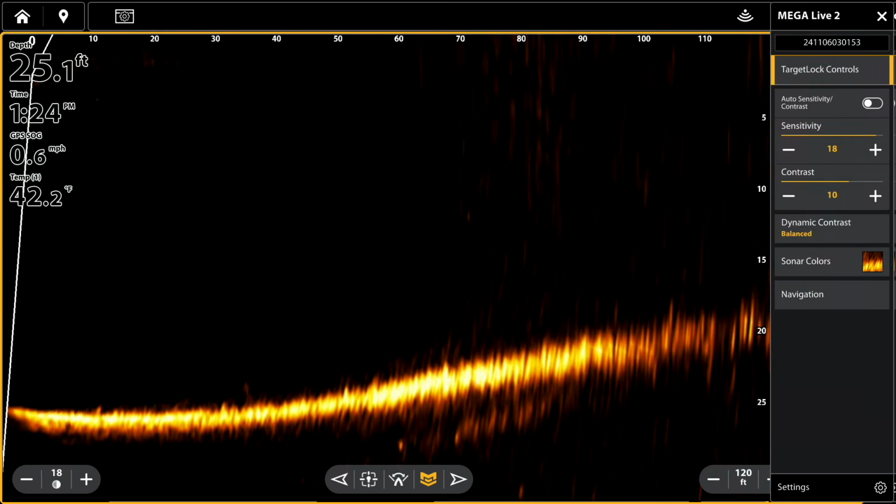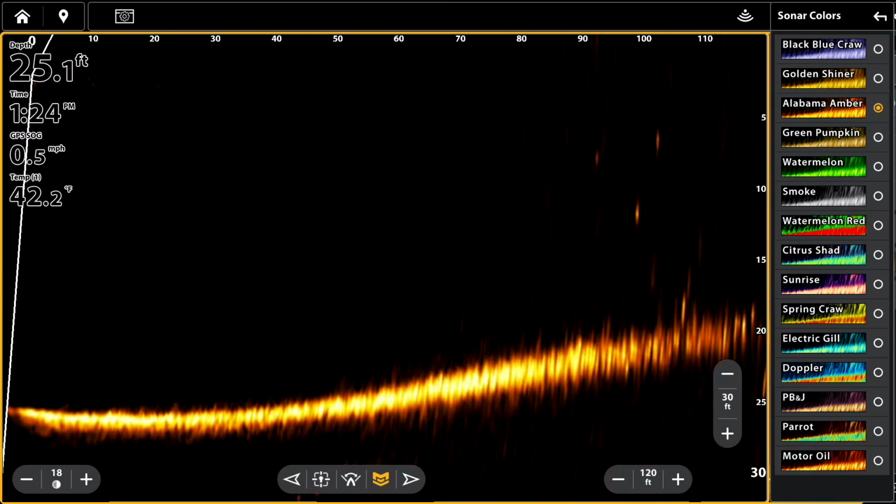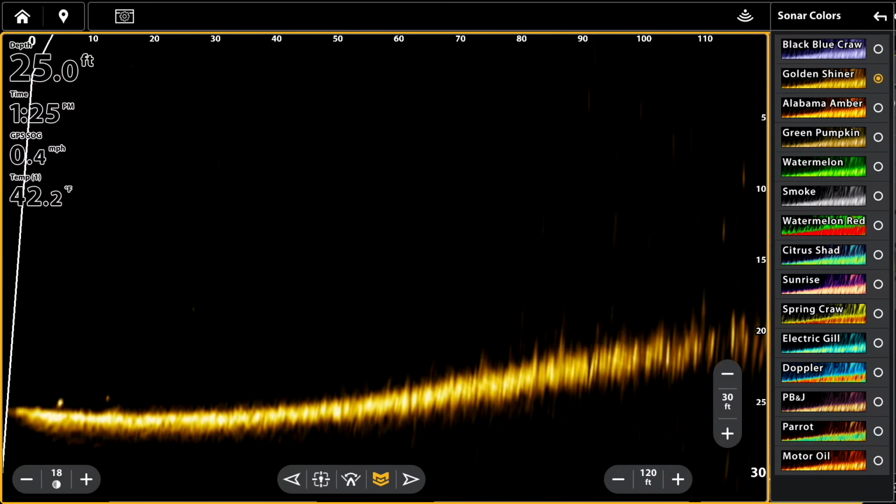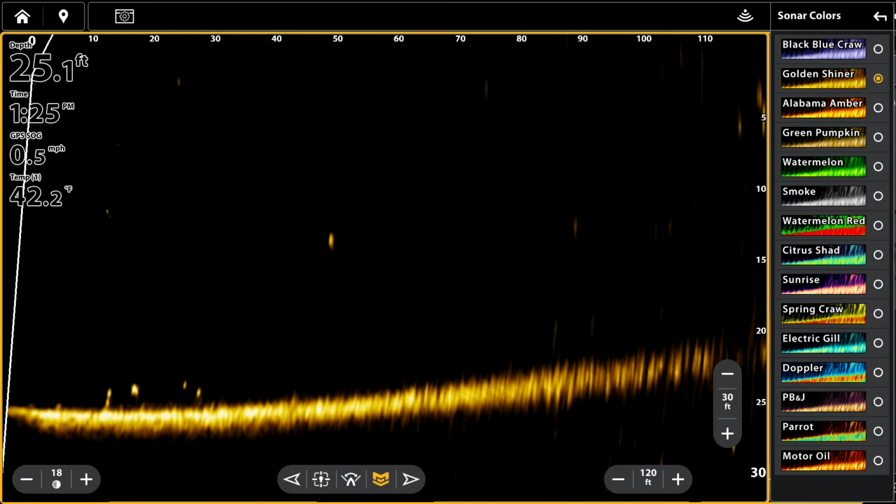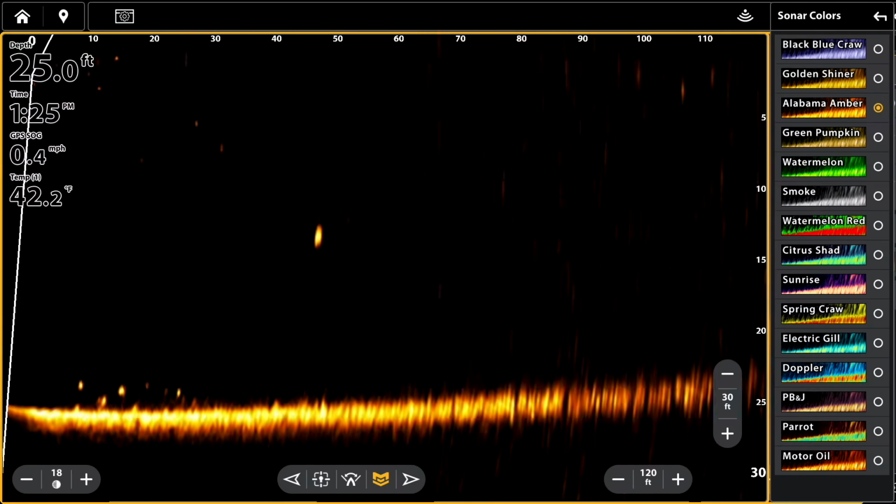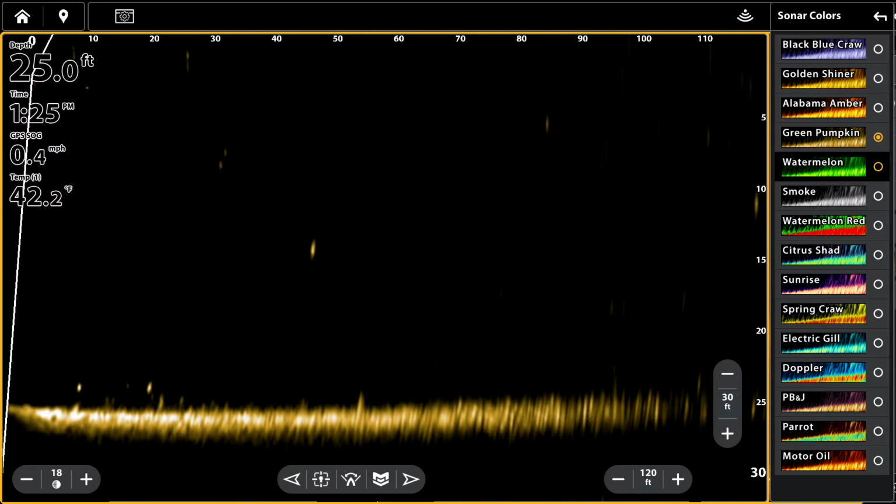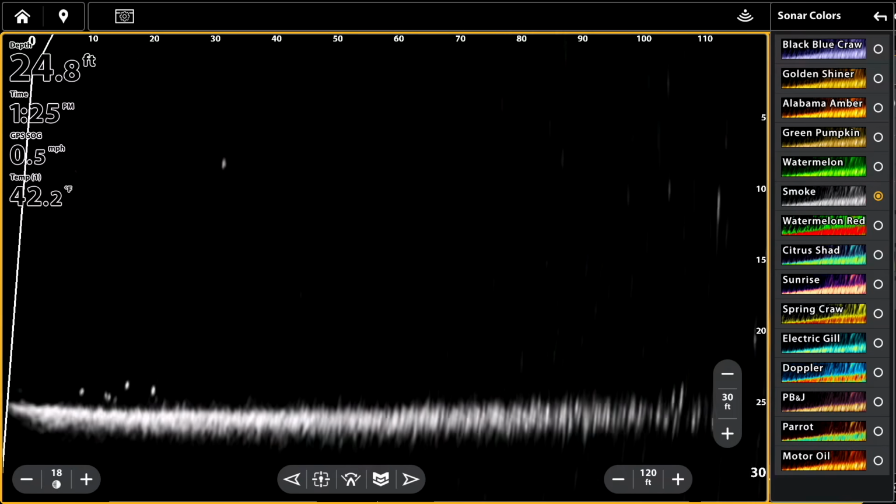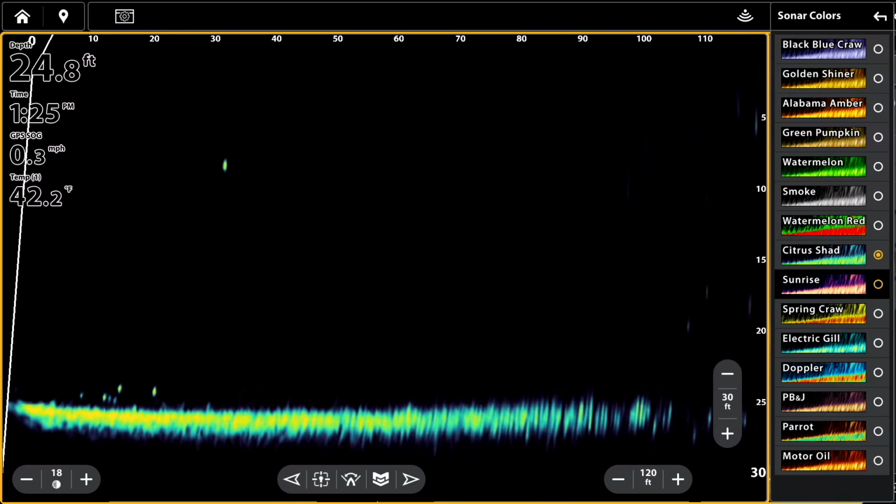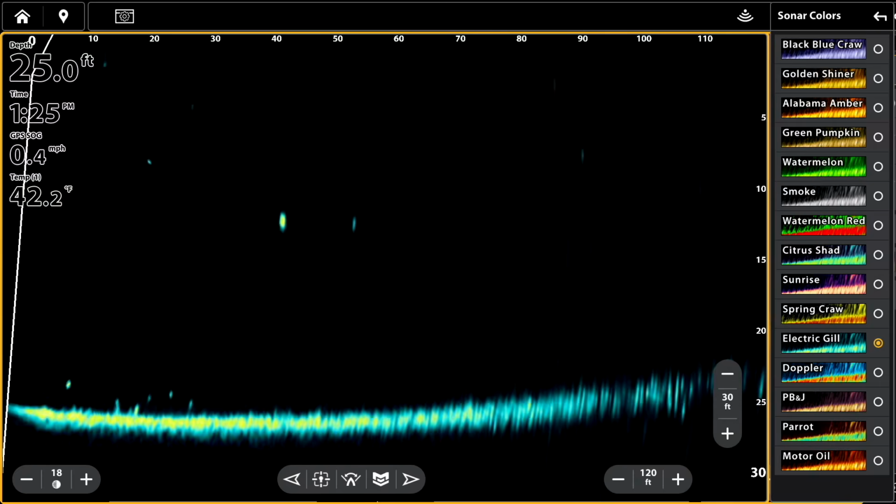I like this. It's called Alabama Amber. But let's go ahead and show you. There's black blue craw, golden shiner. Where'd those fish go? Alabama Amber. Those fish just pop right there. Green pumpkin, watermelon, smoke, watermelon red, citrus shad, sunrise, spring craw, electric gill, Doppler.